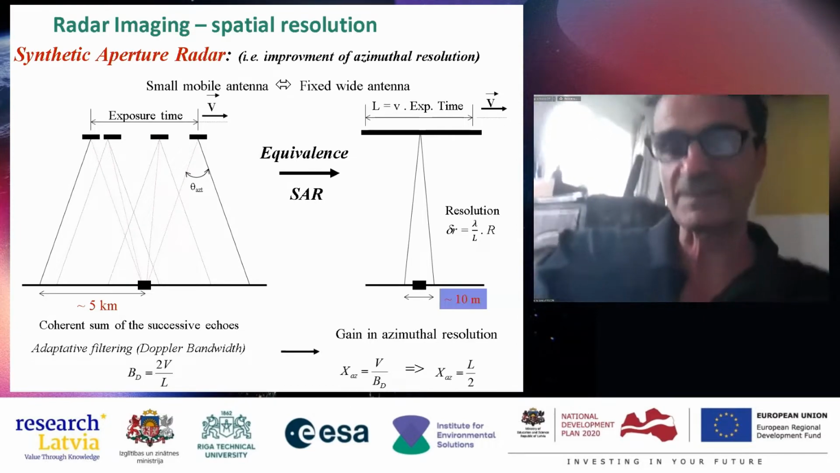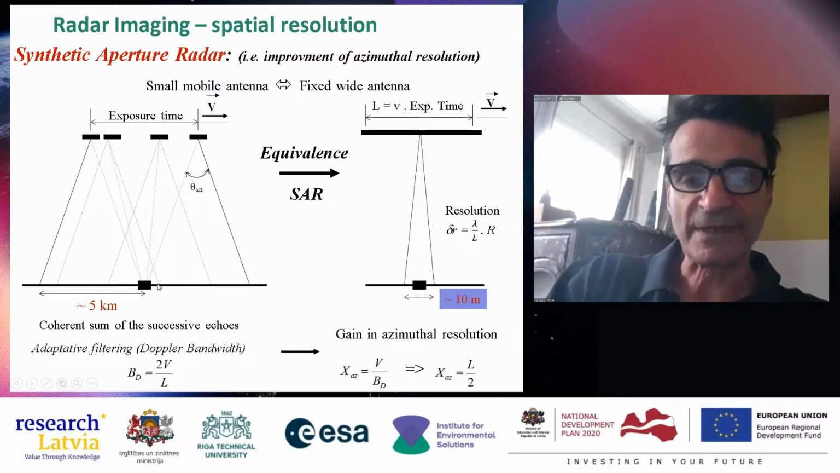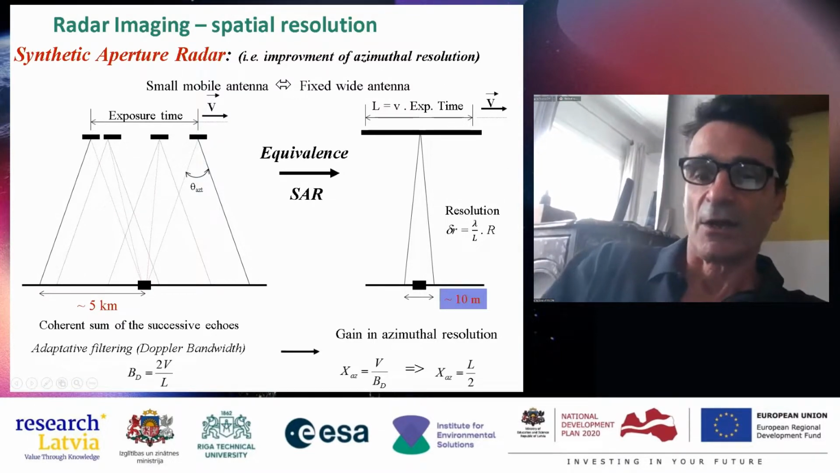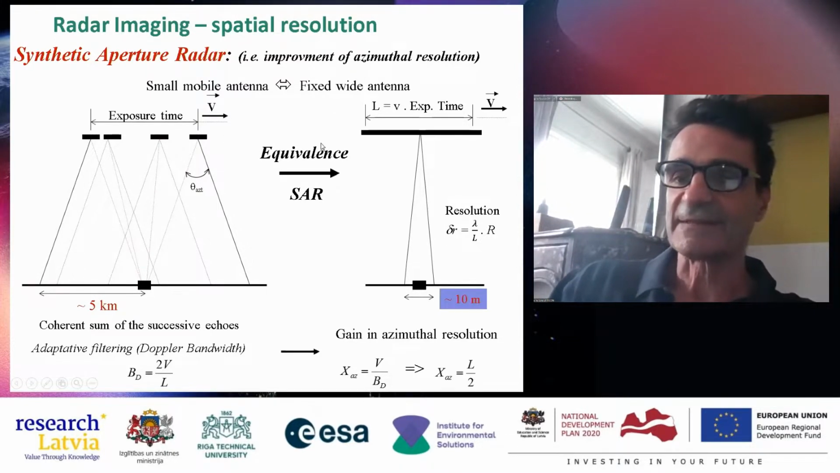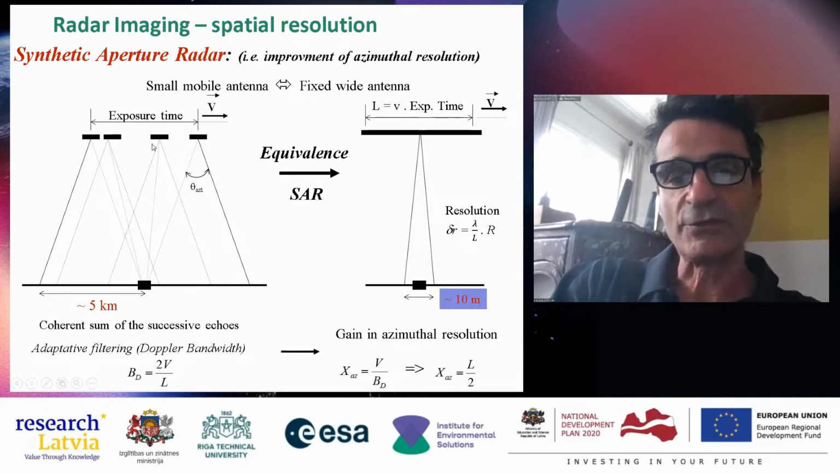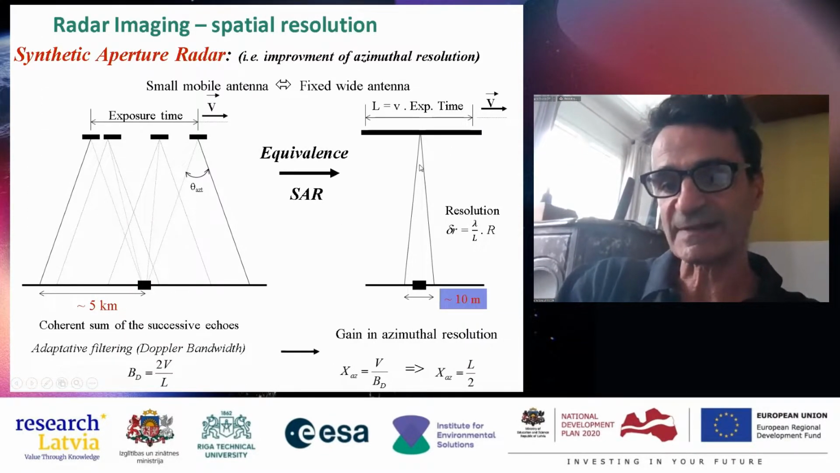and improve the spatial resolution. And the analogy is, instead of looking at one target numerous times for a long time, we just process the data as if it was this huge antenna here that illuminates this target just once.